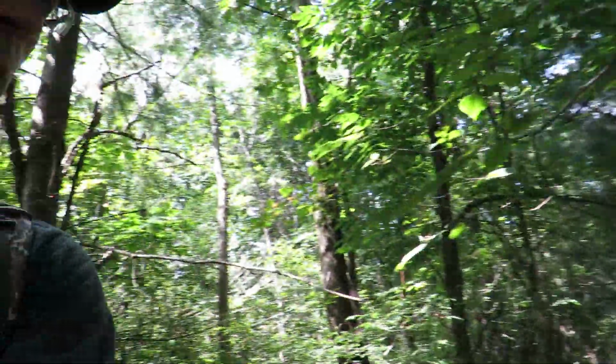I also think I found one old rub. It would have been a year or two old, but I think I've seen enough sign back in here that I think could have a decent buck in here. So we'll see what happens. I'm going to put this camera out here somewhere.